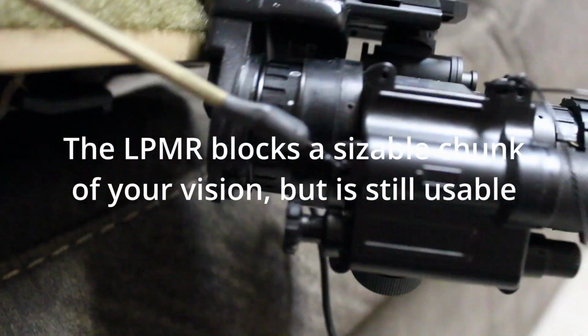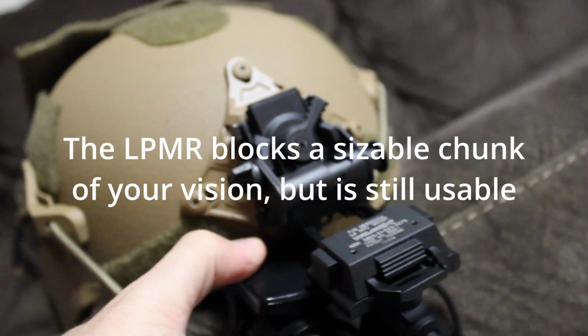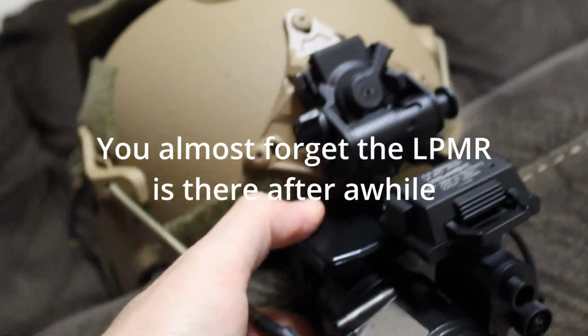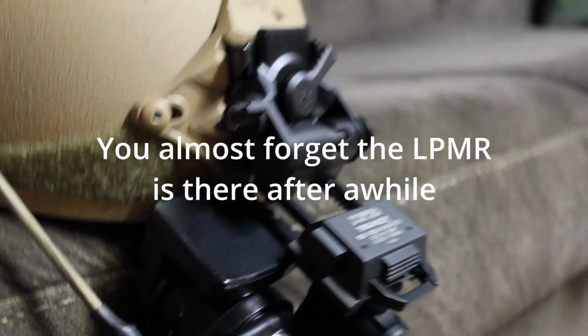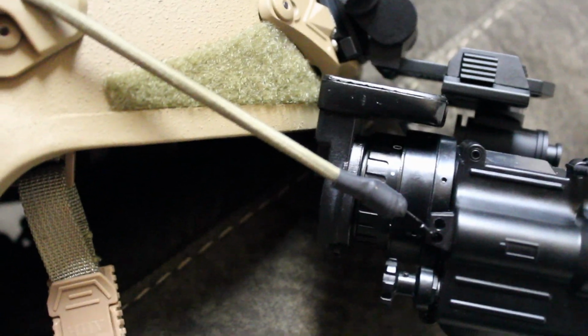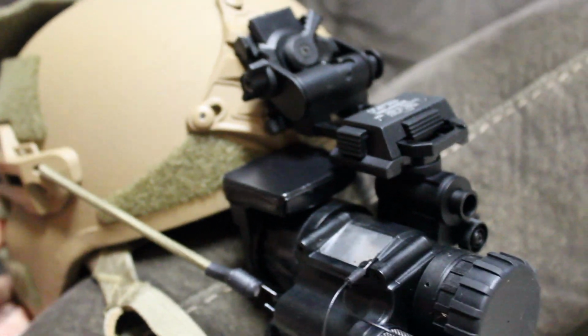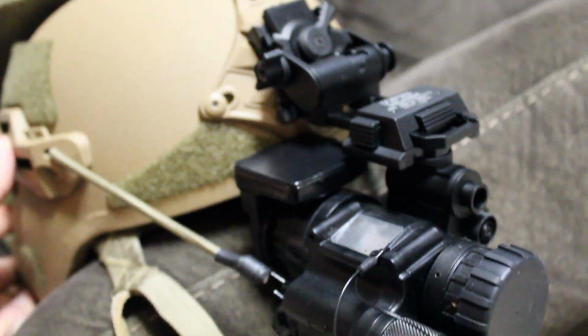Now I can't go straight up and down. I guess I could have. At the time I had it crooked. I thought I wasn't able to do it, and I guess hypothetically it's plenty feasible, but at the time it was crooked. Oh well.